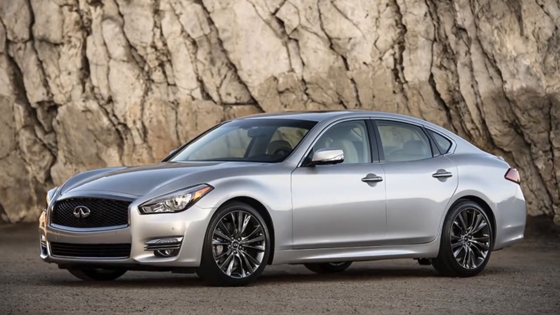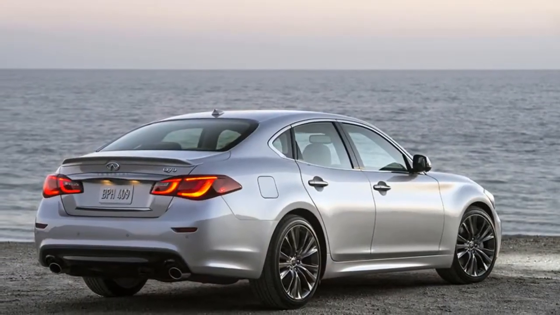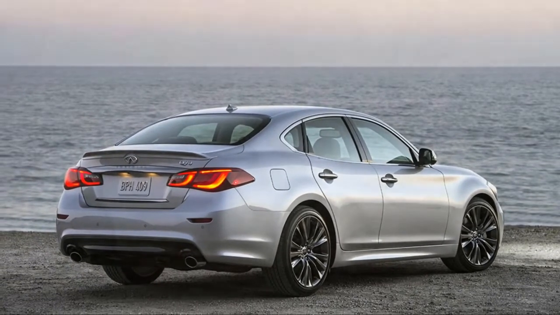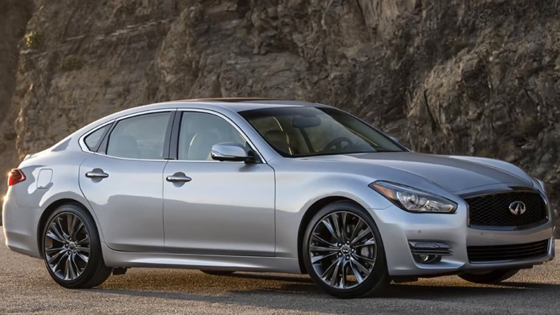What's new for 2018? For 2018, the Q70 adopts Infiniti's global branding by adding the Looks name to all its models. Some package renaming and feature shuffling round out the changes,